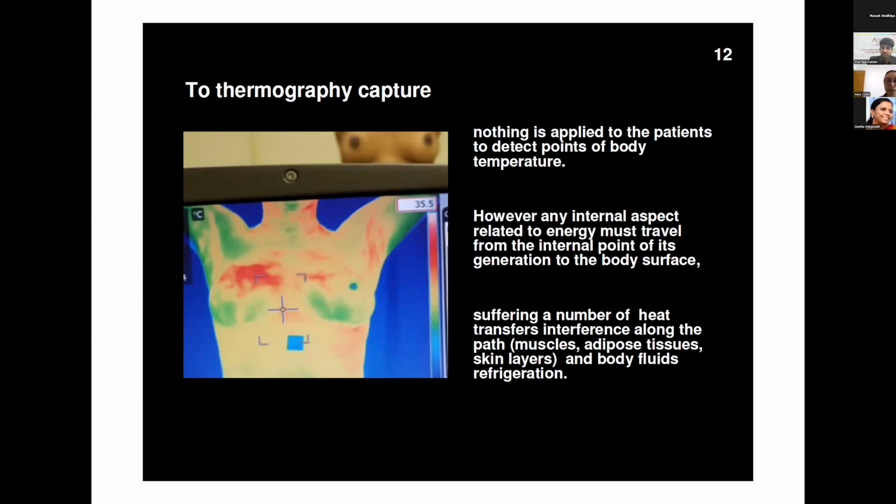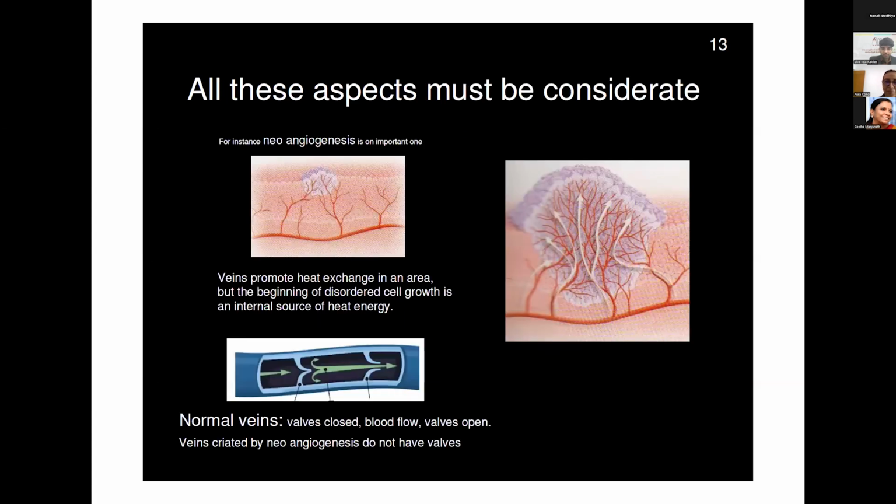This is used for all other types of imaging. This is used for X-ray, for MRI, for ultrasound, to show the difference from one tissue to the other tissue. But the point is, please, 13, next one. The point is that in thermography, you really want to see the interior, you only have the exterior, but want to know the interior.